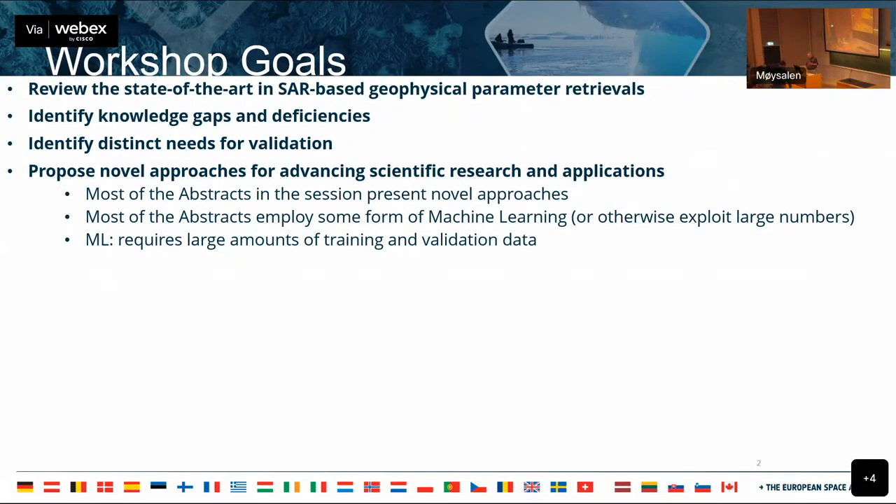And when we sorted through all the abstracts that were assigned to us, what we quickly figured out is that they were all novel, and they were almost all employing some method of machine learning or otherwise exploiting large numbers of images. And that's important because machine learning requires large amounts of data for training and validation.